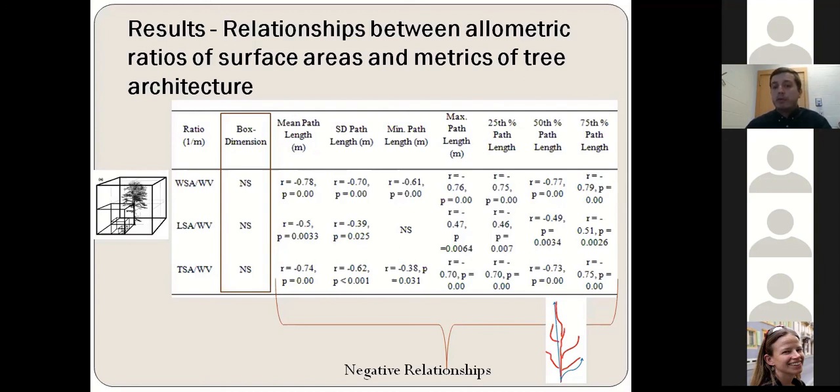And also we found that these three ratios were negatively correlated with all path length metrics, except for the relationship between the minimum path length and the leaf surface area over woody volume ratio, where the relationship was not significant.